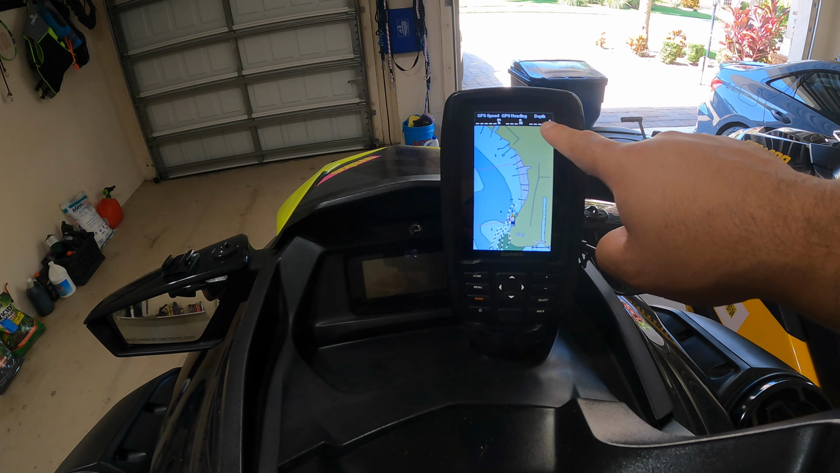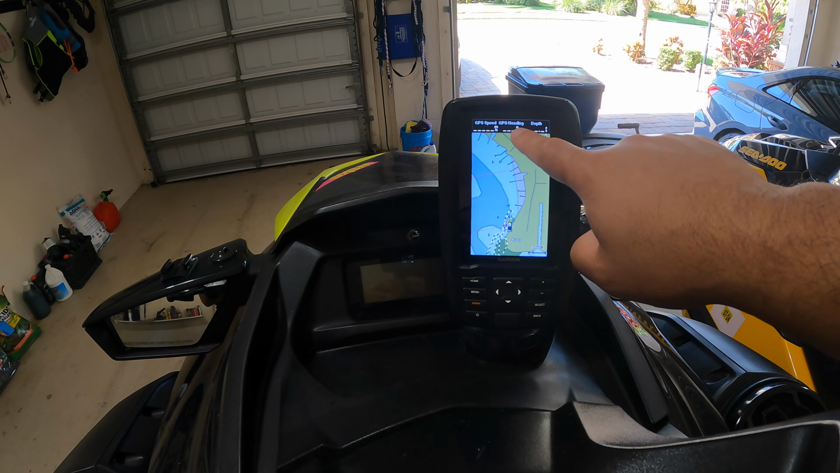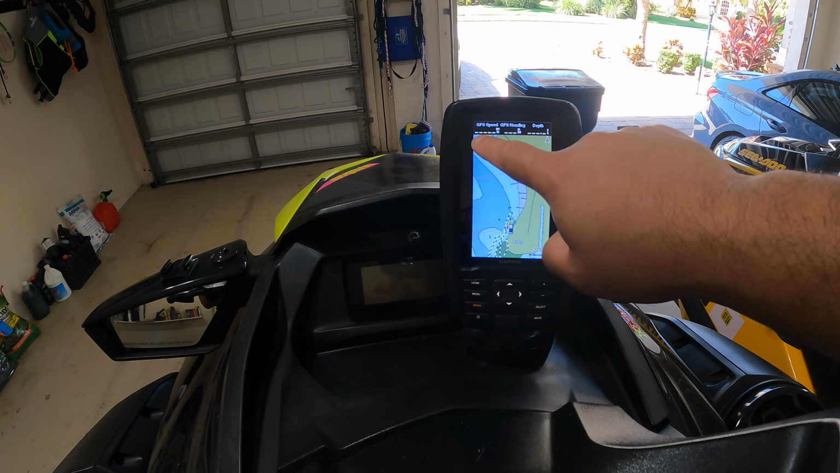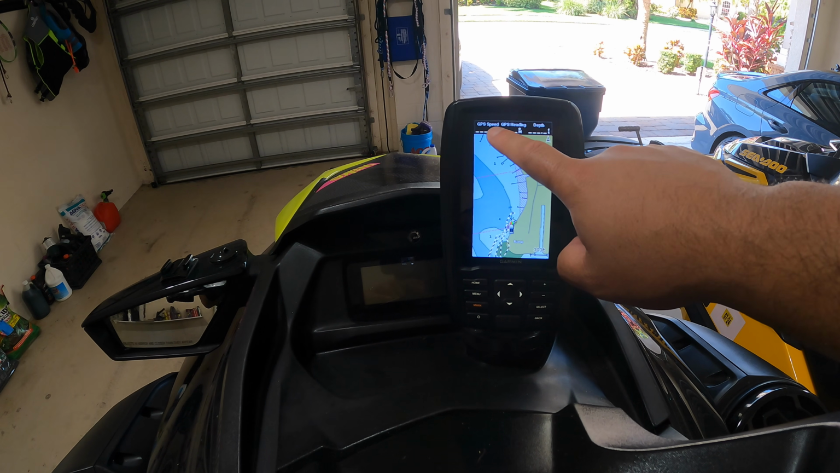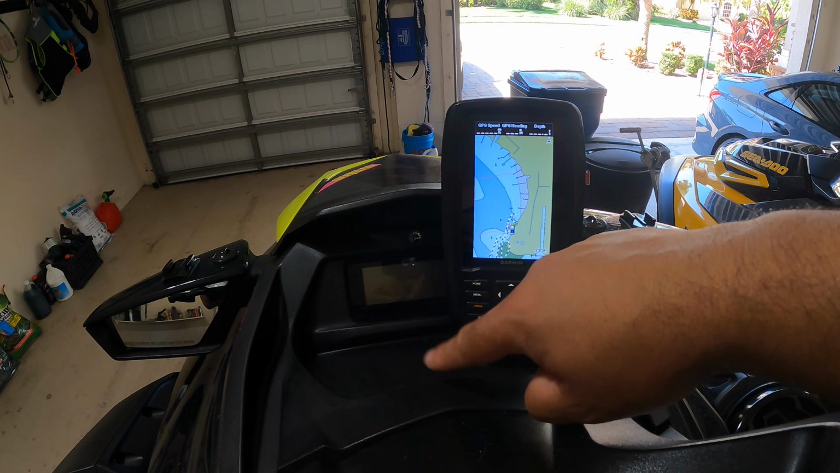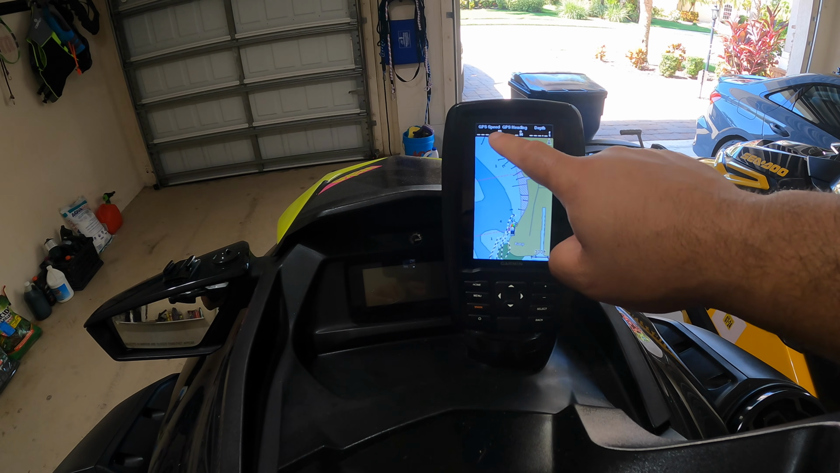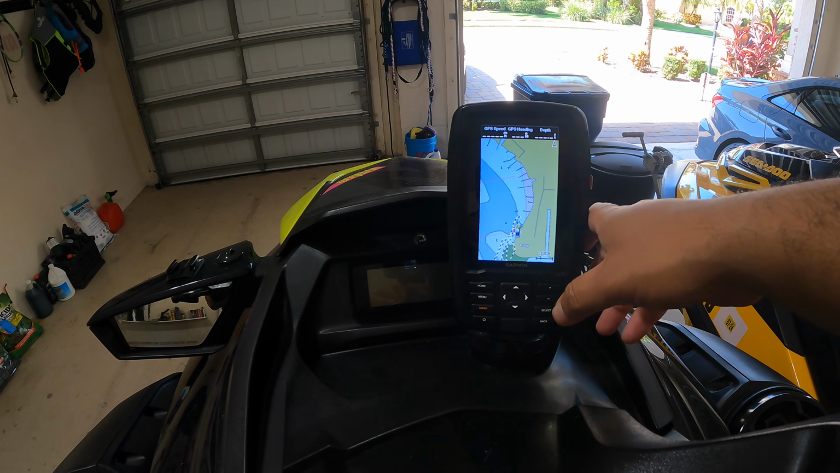Also on the top right, as you can see here, you're going to always see your depth. This is the direction that you're going to be heading. And there is a speed also that's GPS based. So even if you feel like this is obstructing some of the visuals from the factory dash, you can still visualize your speed up here.